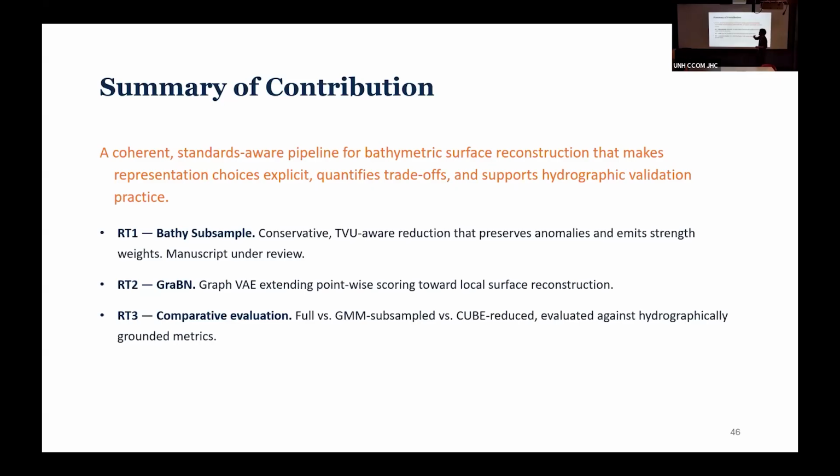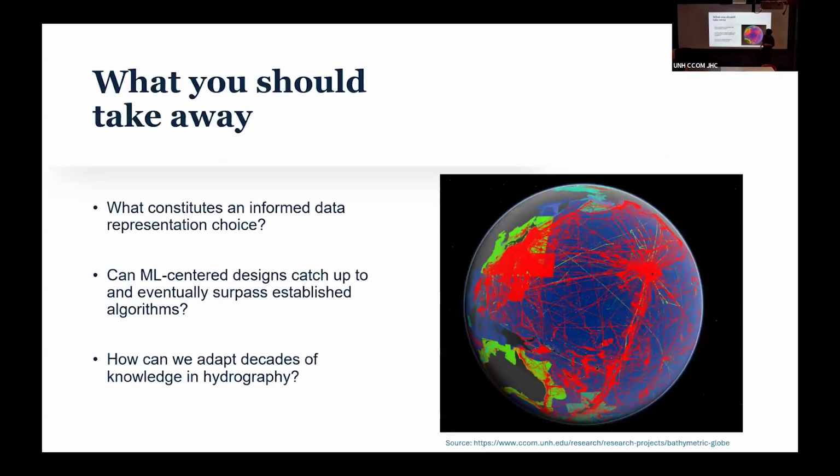And I want to show this with these 3 steps, right? The subsampling algorithm, the network classifier, and the comparative study. And this is what I want you to take away from this. I want you to have these in mind if you want to think about the work done. What constitutes an informed data representation choice? So that's something I'm going to be thinking about, right?